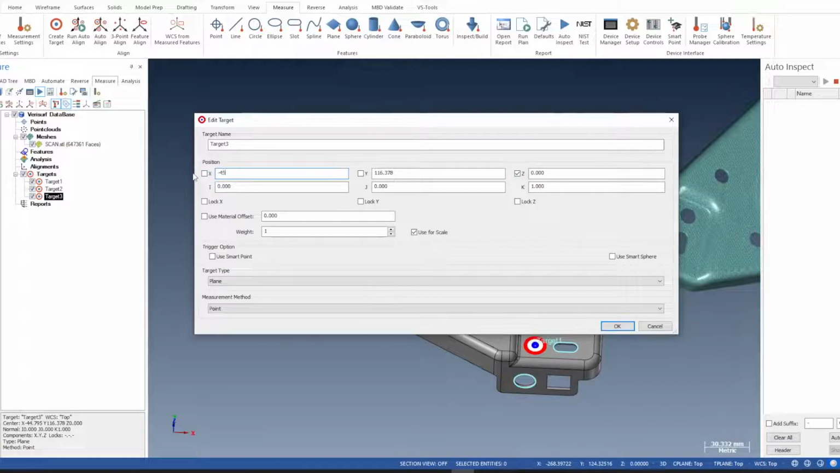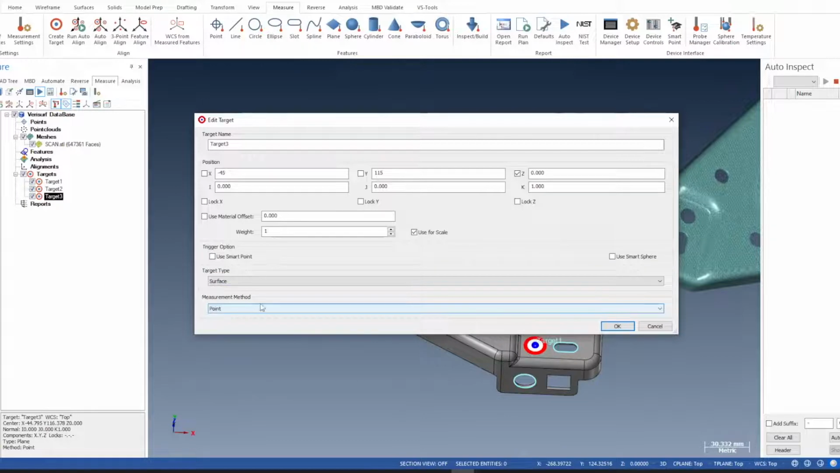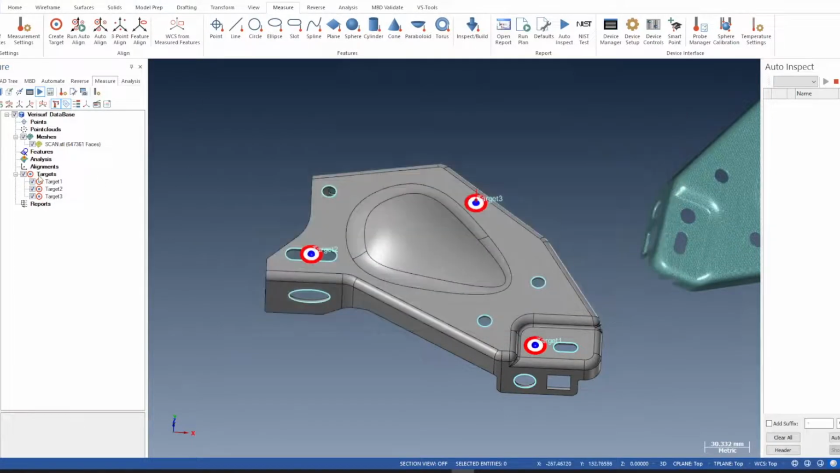It was -45, 115, and 0. The target type is a surface, and the way it's measured is a point. Okay, so those are the datum structure created, and now we need to create a plan to do the alignment.